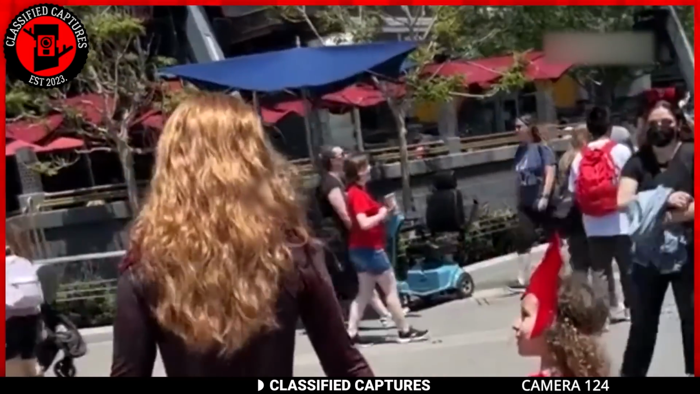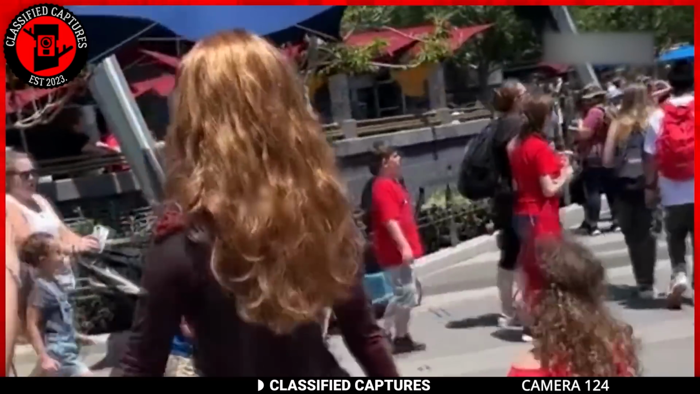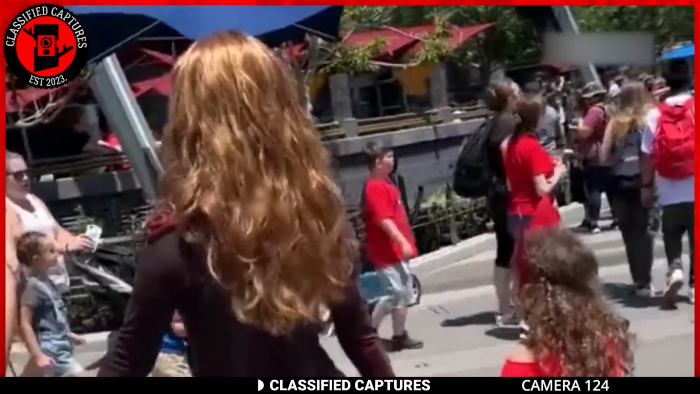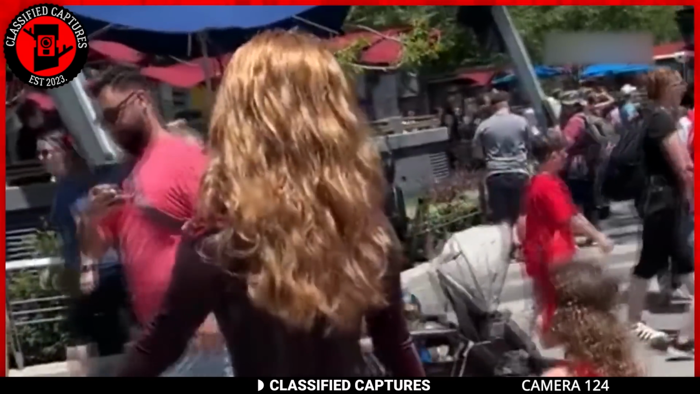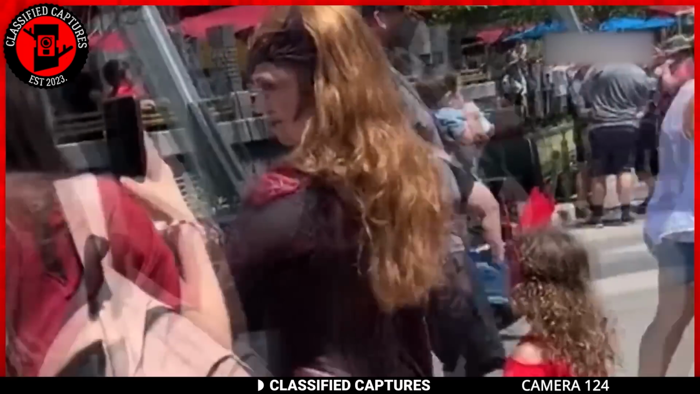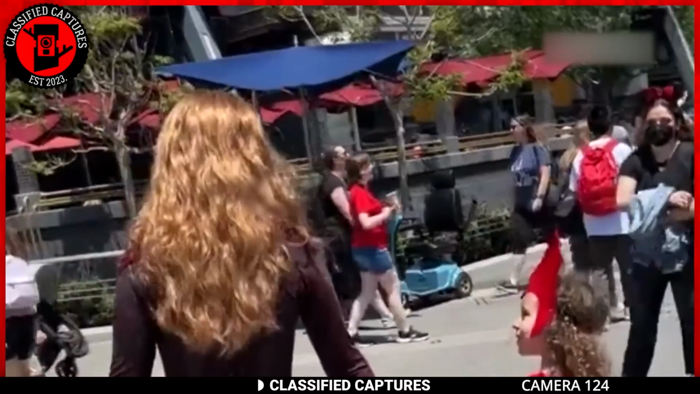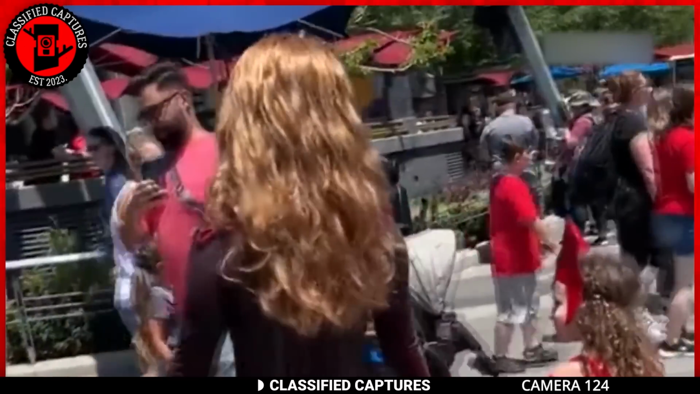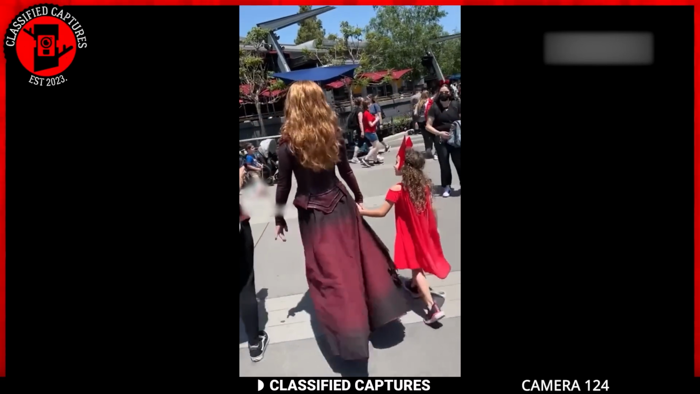A man in a pink shirt seemingly materializes out of thin air in front of a woman in a costume. He appears to be filming her, and what's more perplexing, neither the woman nor the people around seem to notice his sudden appearance. Is this a glitch in the Matrix, a momentary rift in the fabric of reality where someone crosses over from the unseen? Share your thoughts.